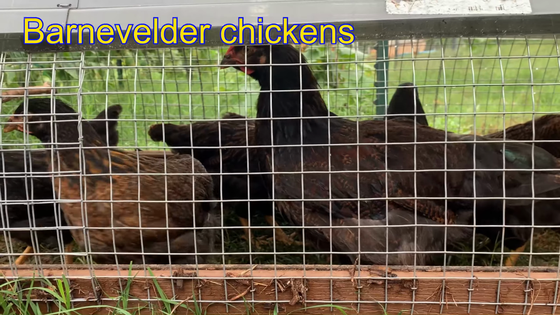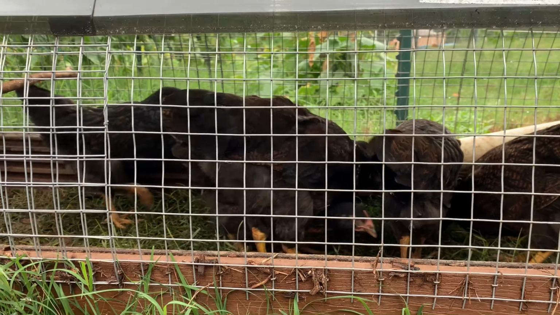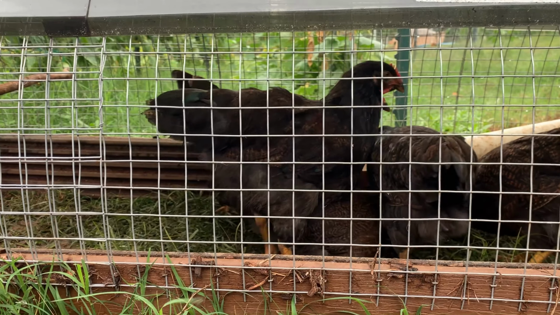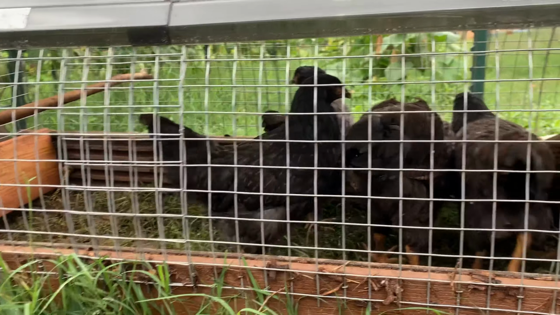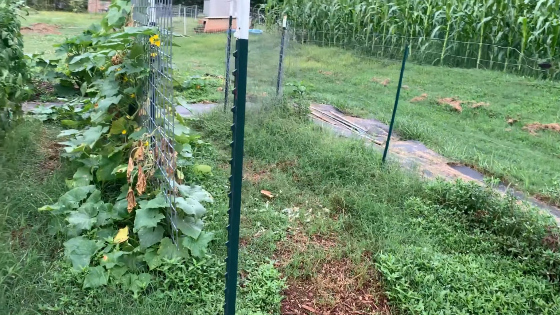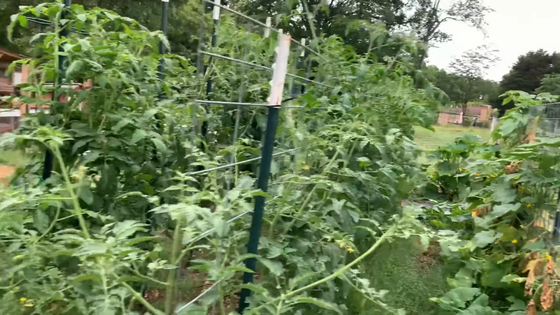Let's look at these babies. So here are the girls in their bigger accommodation. Paul's gonna make a second one and we're gonna divide 3 and 3. And then he'll make a third one and we'll divide them 2 per chicken slide. They'll have more room. I can't wait because I need more chickens in my rows. They're in dire need of weeding.